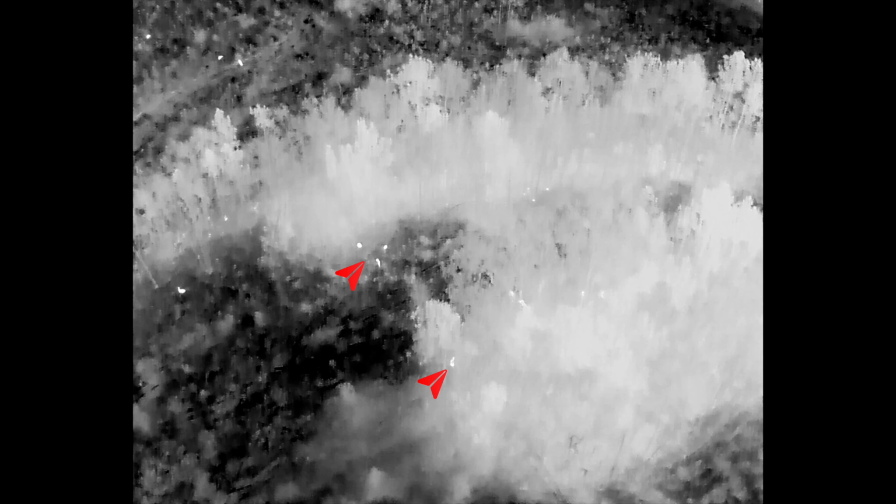Continuing to follow and pan around, we look at these deer. They're all bedded right up against the wood line here. Count the deer with me. 1, 2, 3, 4, 5, 6, 7, right there. Those last 2 deer are the 2 doe we looked at earlier with the buck.